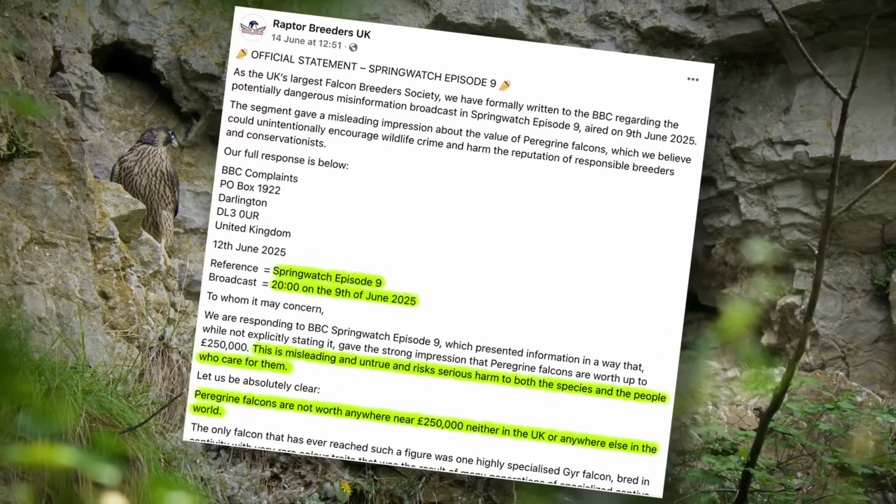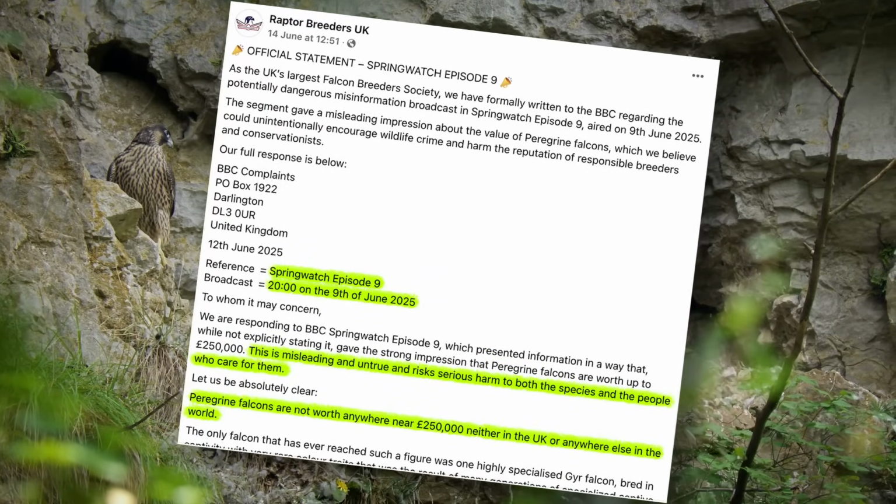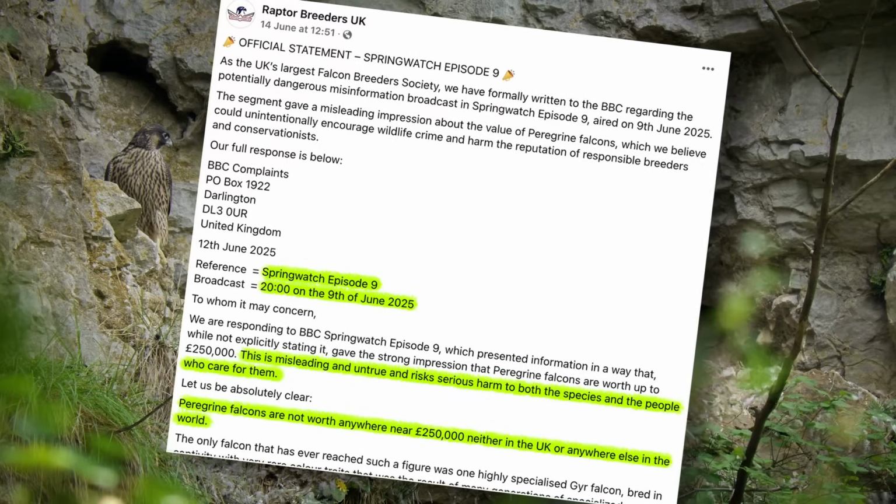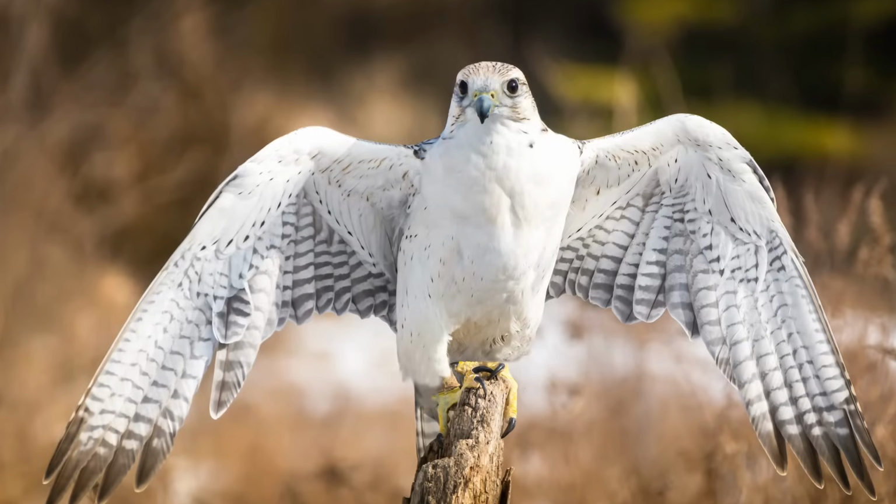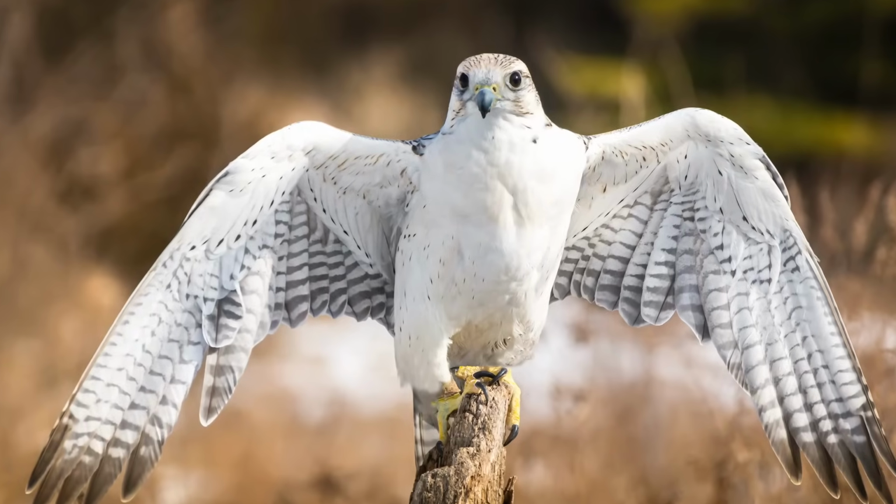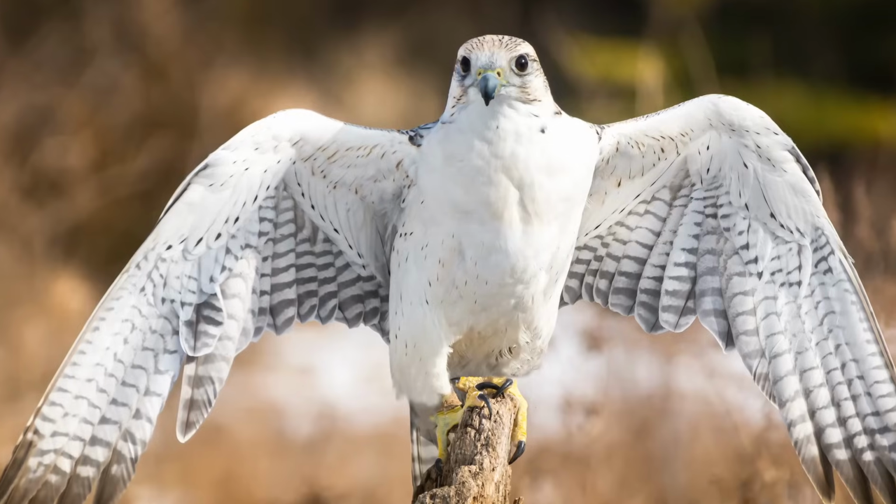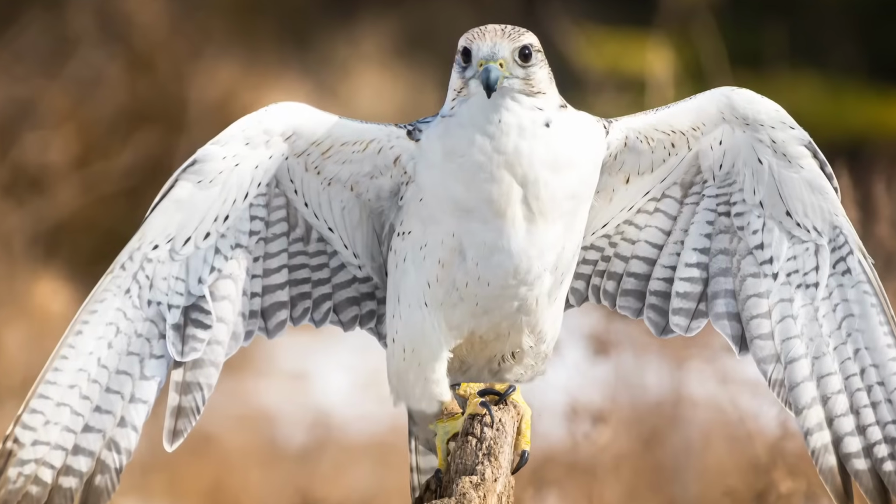The Springwatch segment gave a misleading impression about the value of peregrine falcons, saying they're worth up to £250,000. A gerfalcon bred in captivity for its white plumage once did make that figure. However, female peregrines or falcons sell in the low thousands and males or tiercels much less.